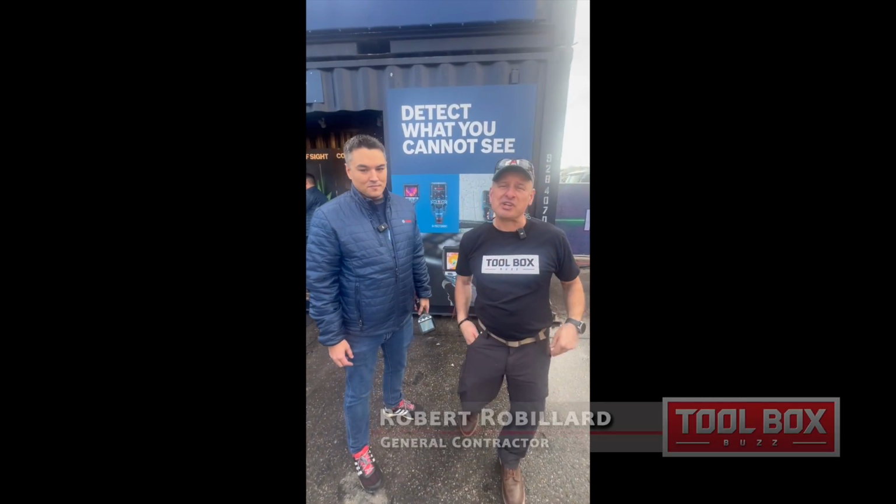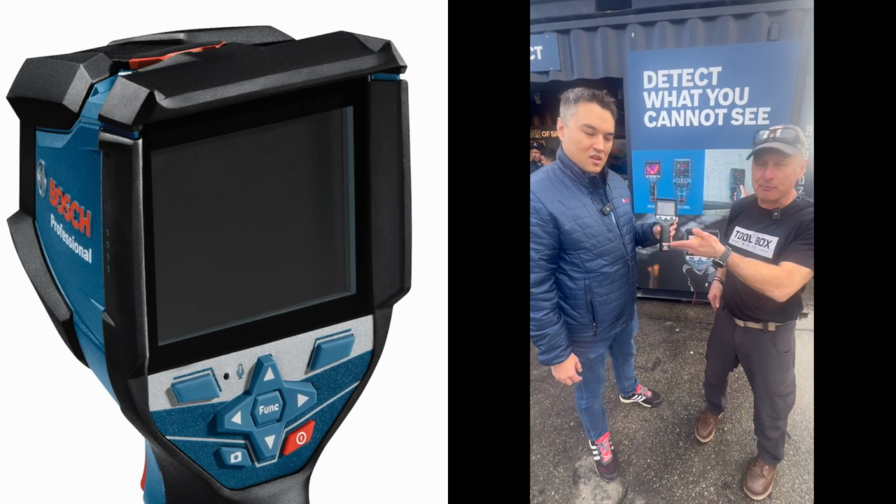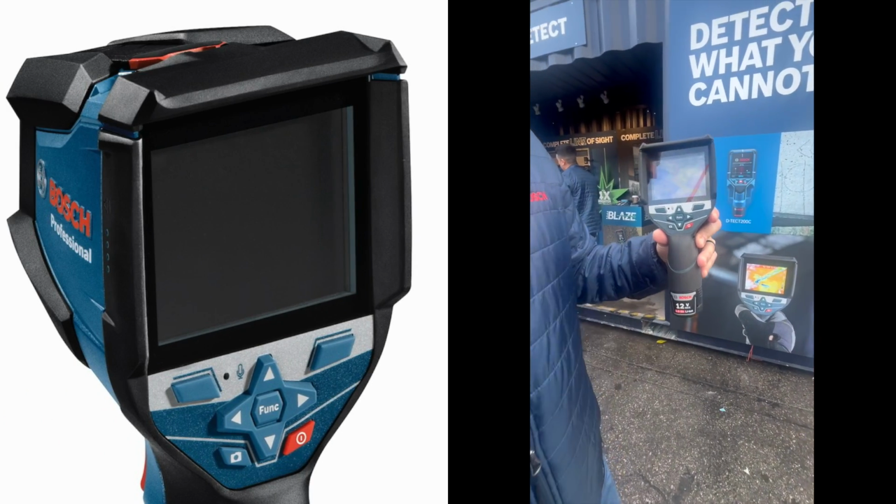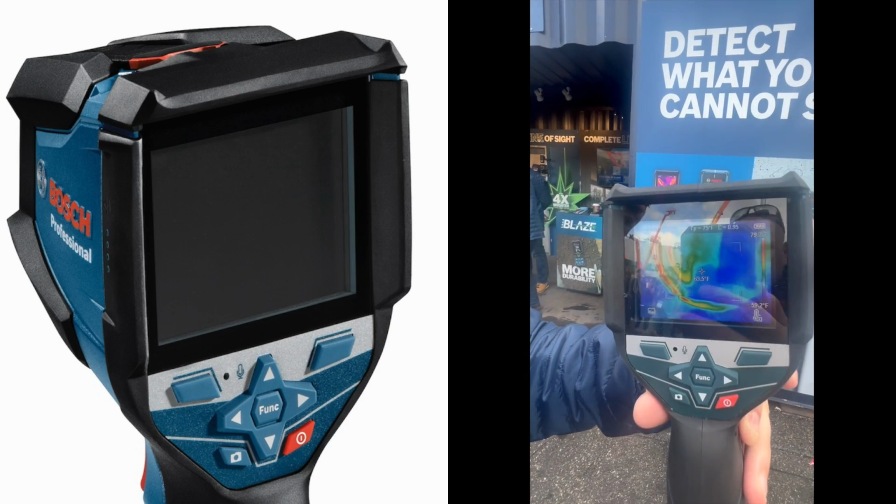We're at the World of Concrete trade show, Bosch booth, and they just came out with a new thermal imaging camera. We're with Brandon. Tell us a little bit about it. So this is our new GHT600C launching in February. It's an upgrade from our GHT400C.